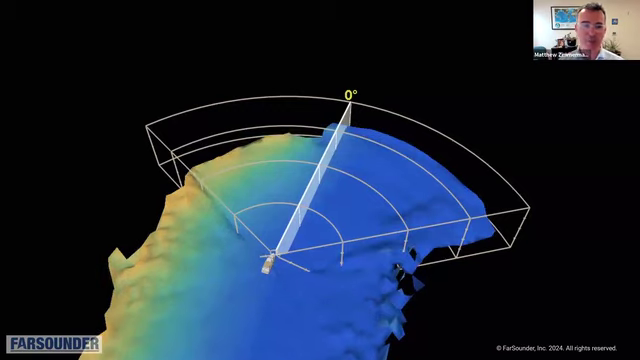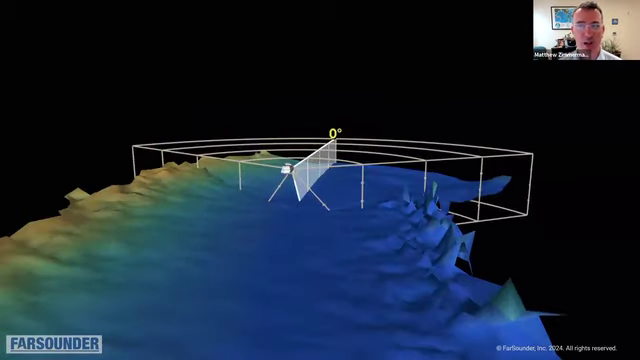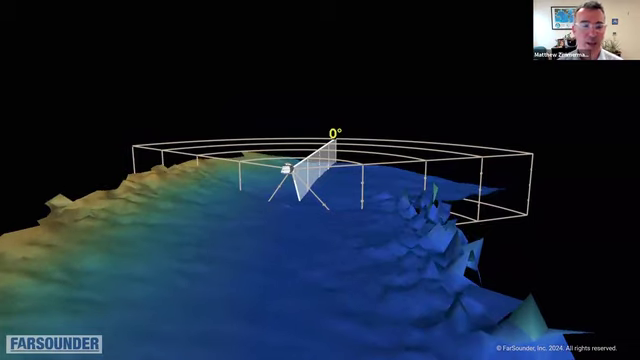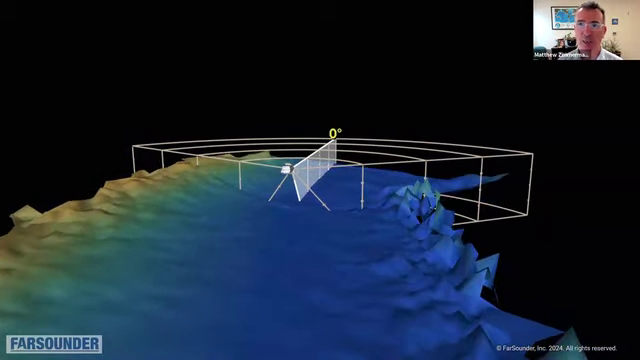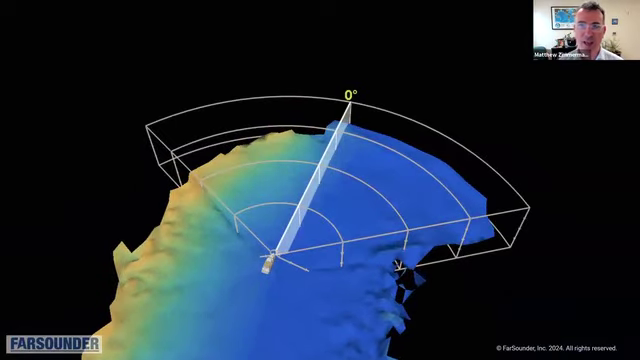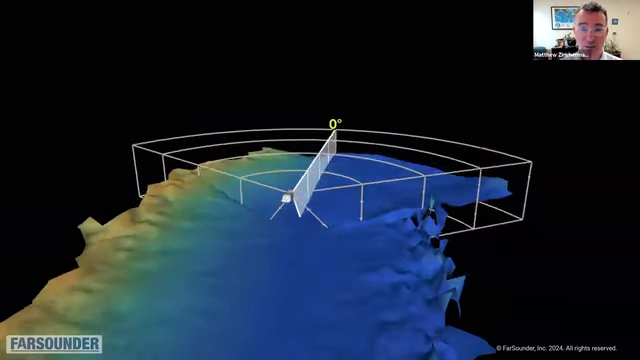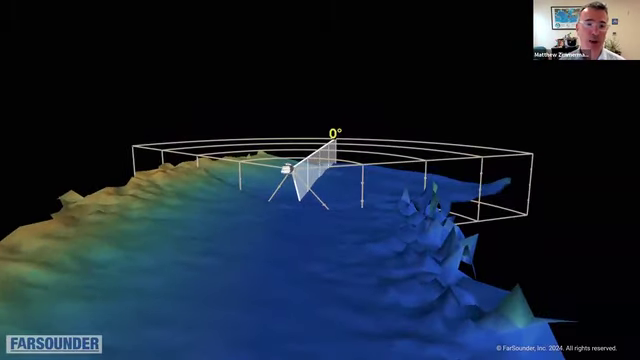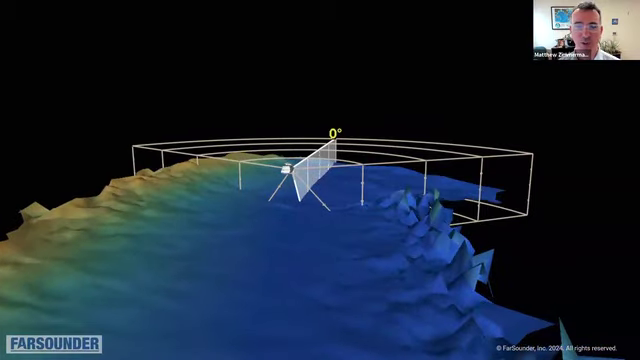So here's a basic little video of what type of information our systems can provide. Our products produce a 3D image ahead of the vessel at navigationally significant ranges with a single ping. Everything inside that pie wedge is real time ahead of the vessel, but we also build a map of everywhere we've been, and I'll talk more about that in just a few moments.